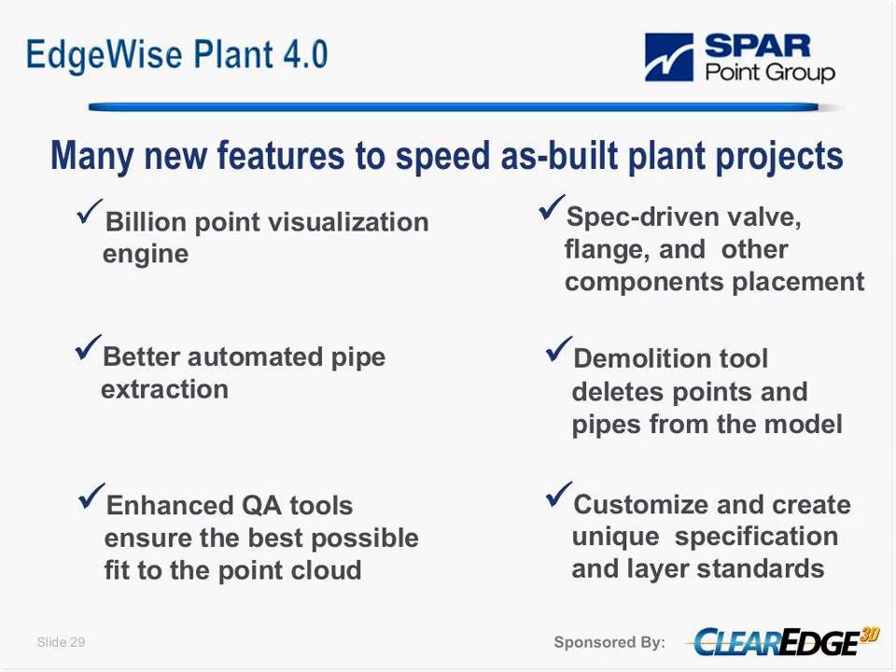We've substantially improved the automated piping, so it pulls even more pipe out than older versions. We have really cool new QA tools, and we think we've got the QA process about as fast as possible now. You can QA 1,000 pipes in an hour if you know what to look for. It's a really quick and very thorough way to make sure that all of your pipes are perfect.